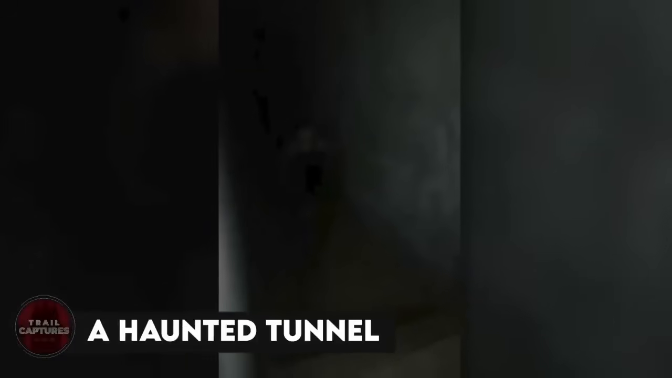A haunted tunnel. This might be too short of a clip, but a mere second is enough to feel the spookiness of the video. We see a creepy figure emerging from the dark and running straight towards the man holding the camera. And then we see the man running as fast as he can for his life. I'm not going near any tunnels from now on.